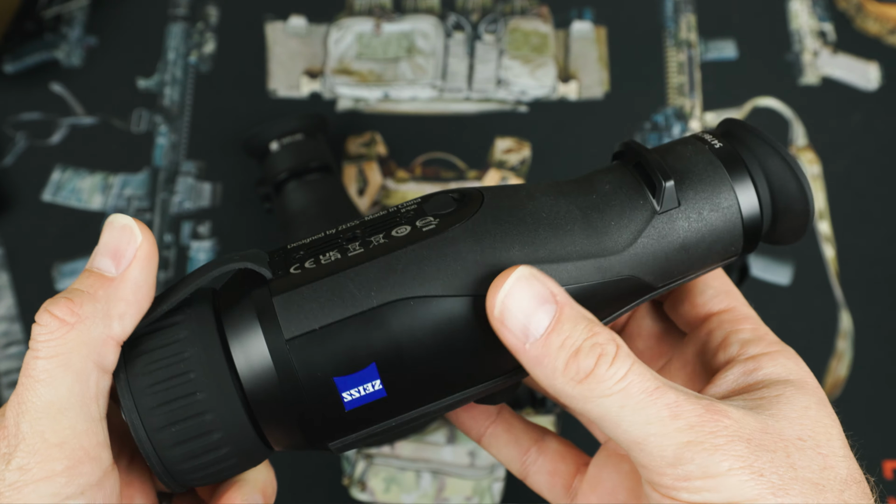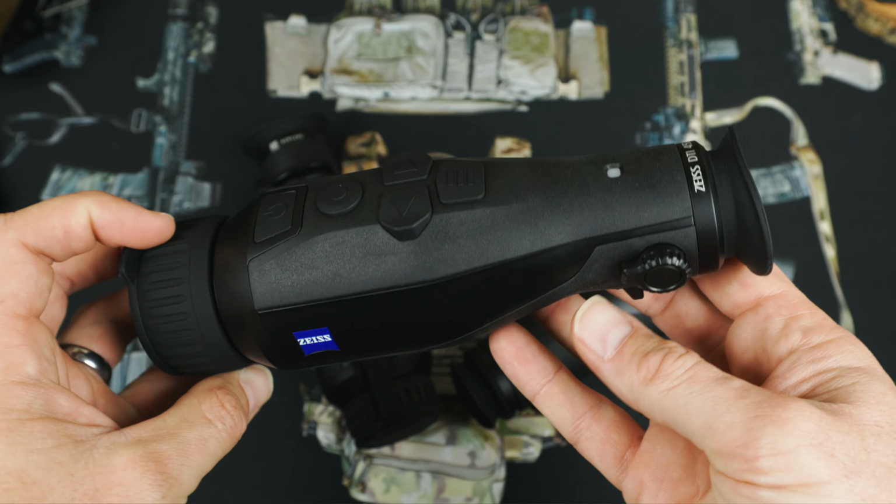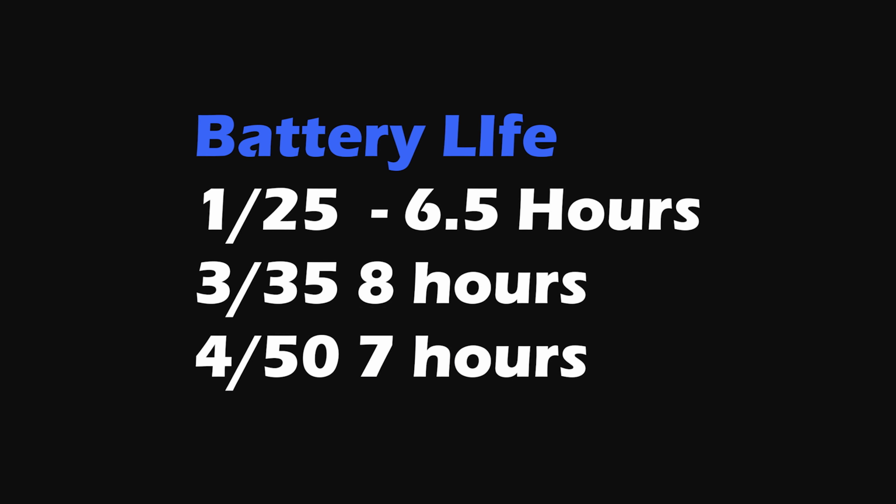All three devices have an internal lithium-ion battery, with the 125 boasting 6.5 hours, the 335 at 8 hours, and the 450 at 7 hours. And I think we can just chuck in one more win for the 335 while we're looking at batteries. 6 to 8 hours of runtime seems like plenty, but I really would have liked to see some sort of hot swappable battery.